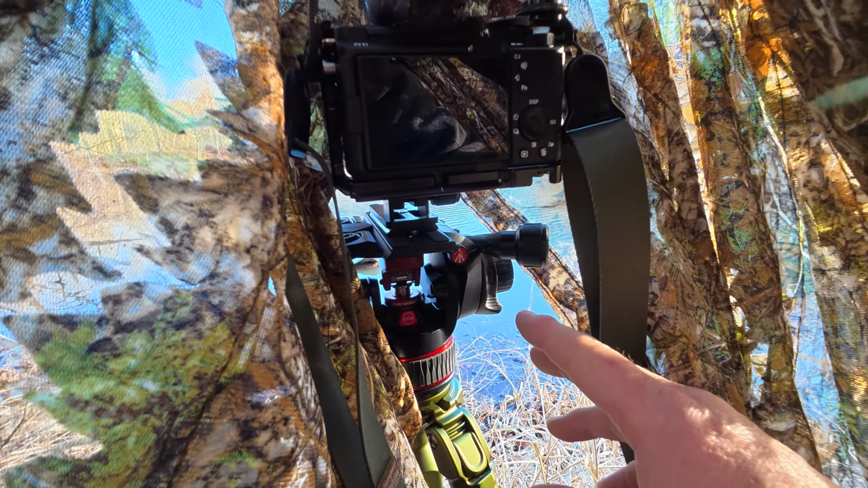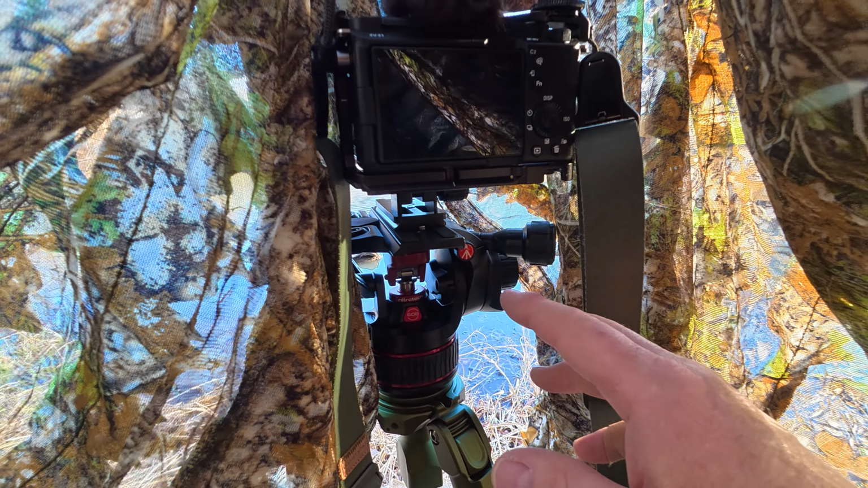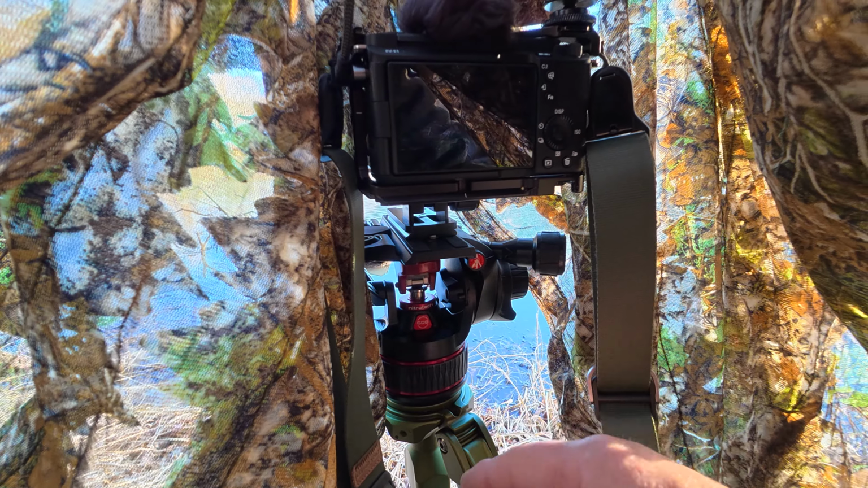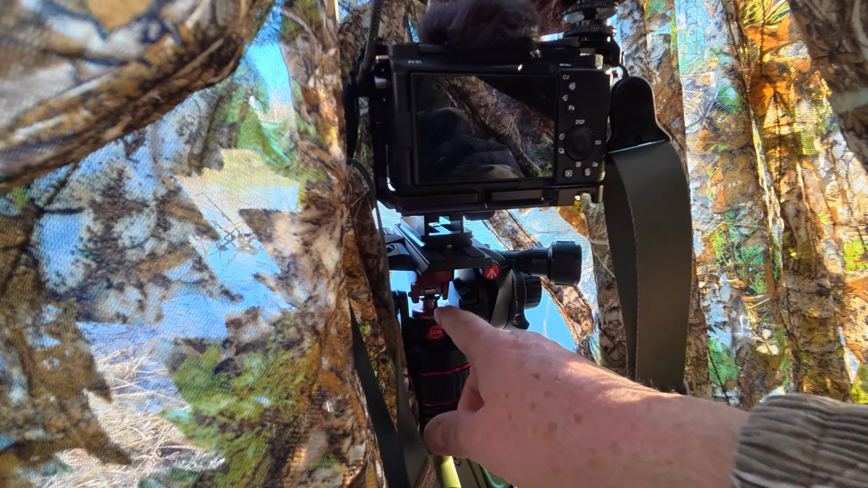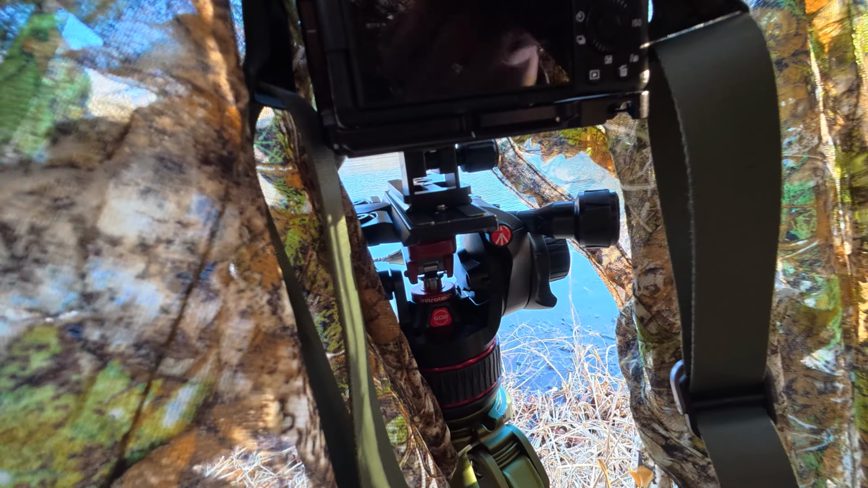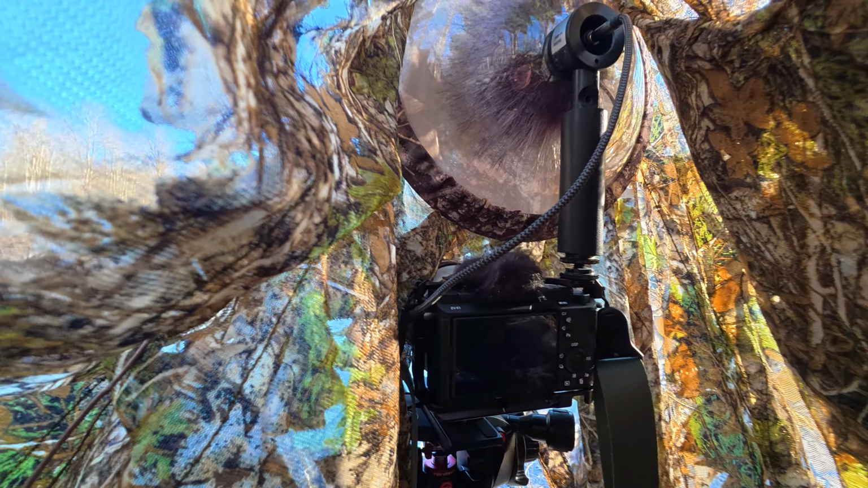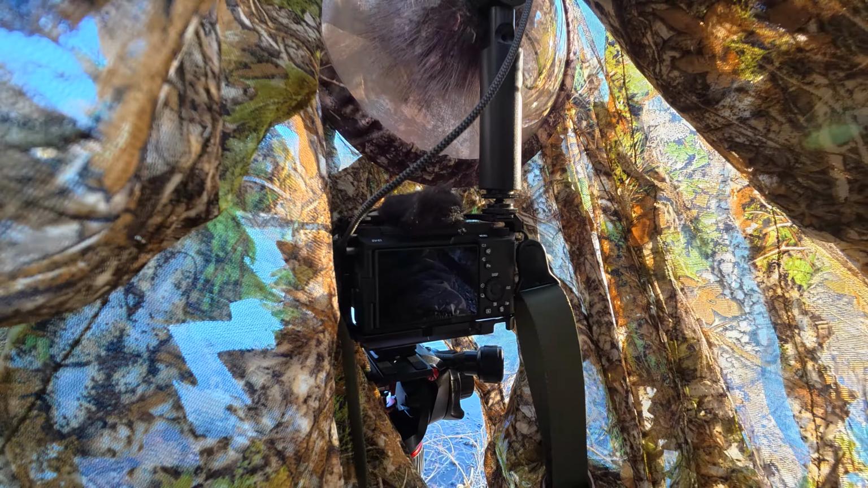All the other fluid tripod heads, they're a joke. They say they work, and they say they can have adjustability for different size weights and stuff, and it's a total lie. It doesn't work. They use little gears or something in there. This uses real fluid, and under pressure, it adjusts perfectly. It works really smooth. Very happy with it so far. And that's my setup. So I'm just sitting in here and see what shows up.